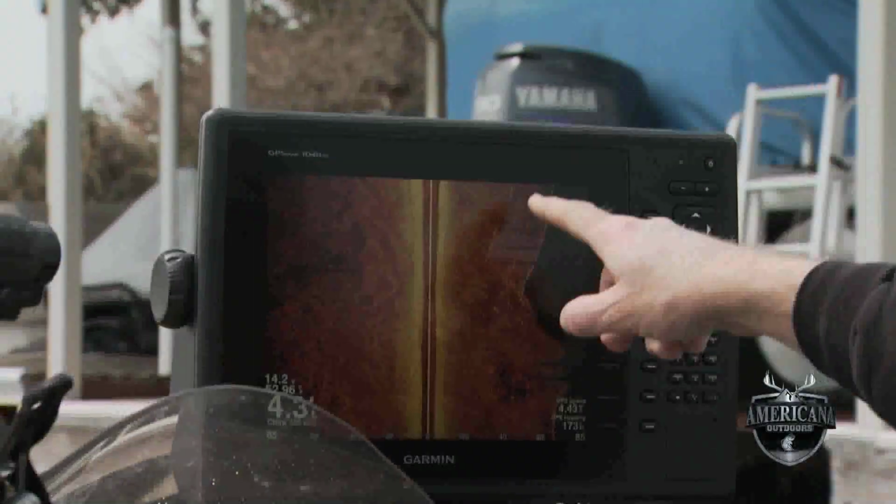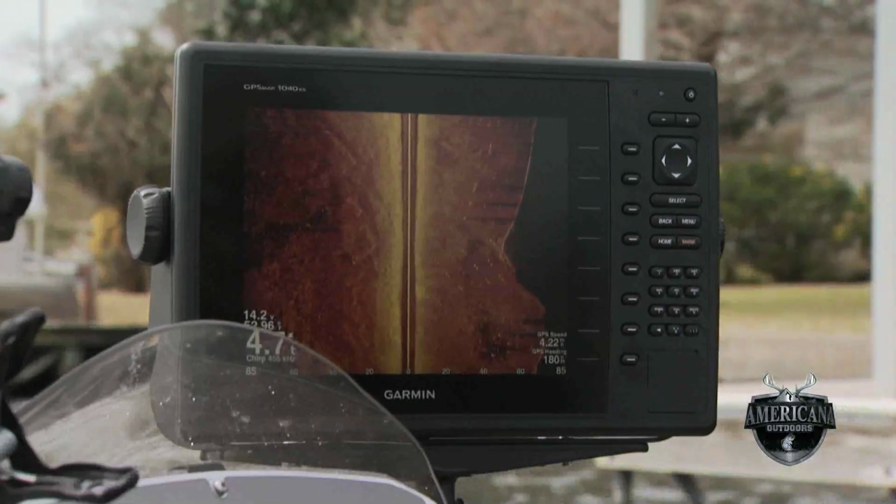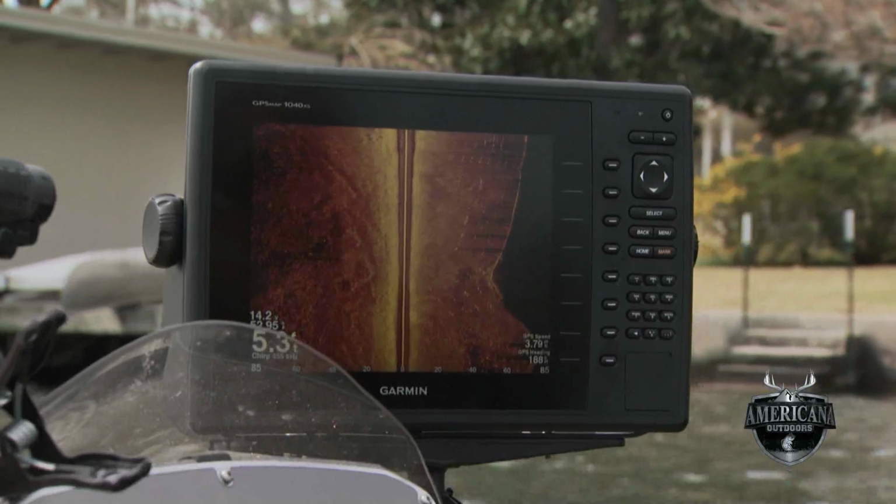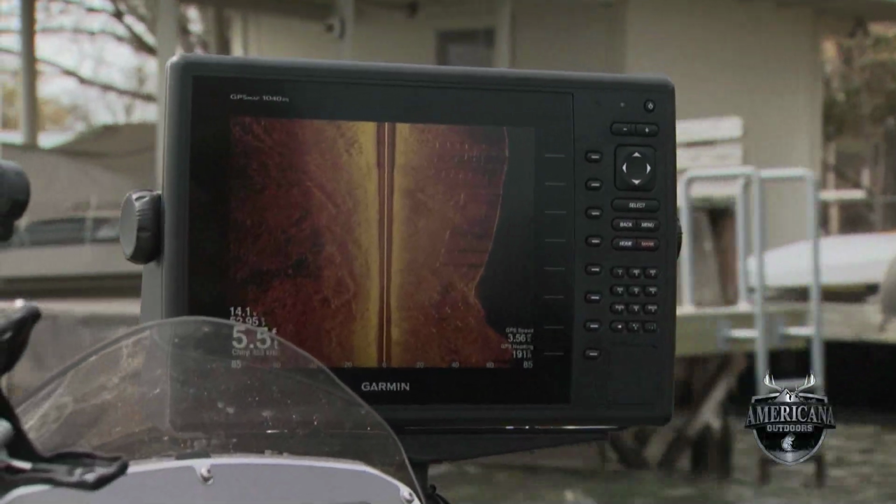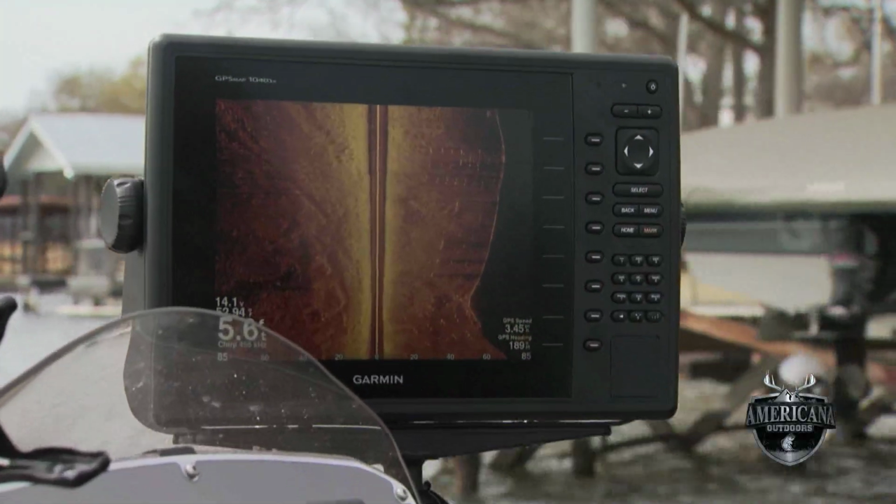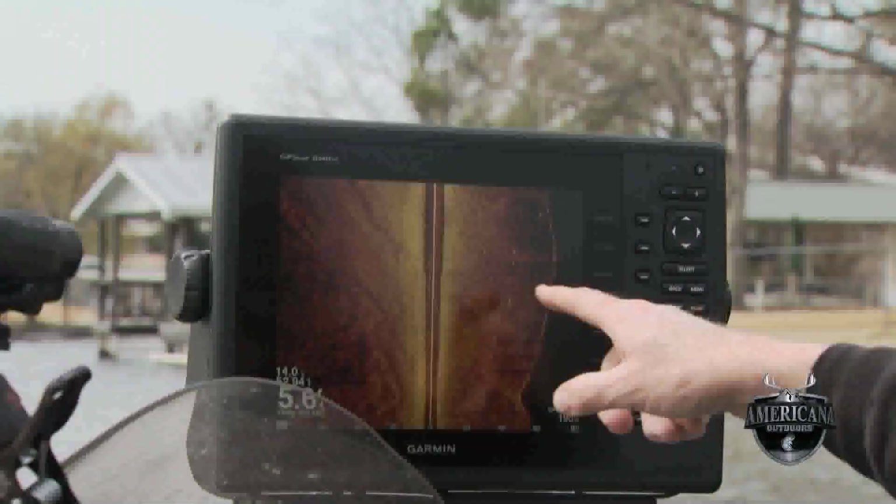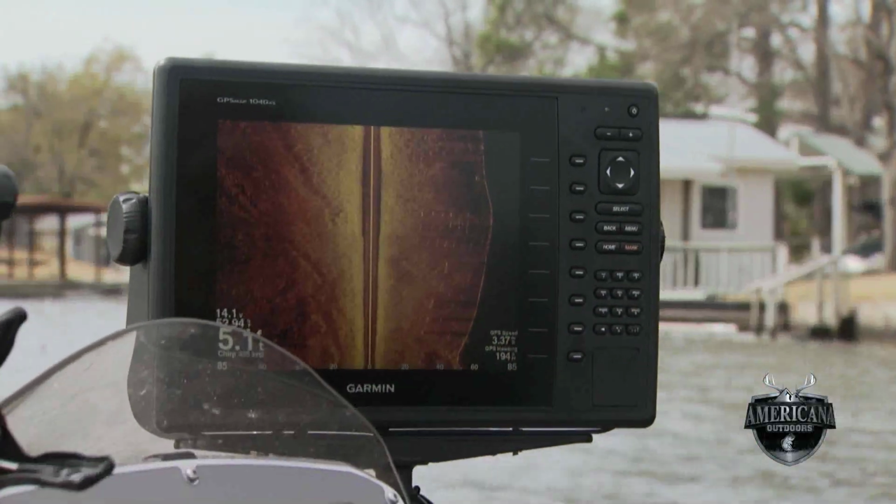Those are actually the shadows there of the posts for all these docks that you're looking at right here. You can see the exact detail on our side view here of every post that's on that dock. Now the dock's above the water, so we can't see it, but what we have been able to do is shoot underneath there and see everything with our Garmin SideVU. I mean, you can see where every post is underneath each one of these docks. You can see the shadows that are going back underneath them.